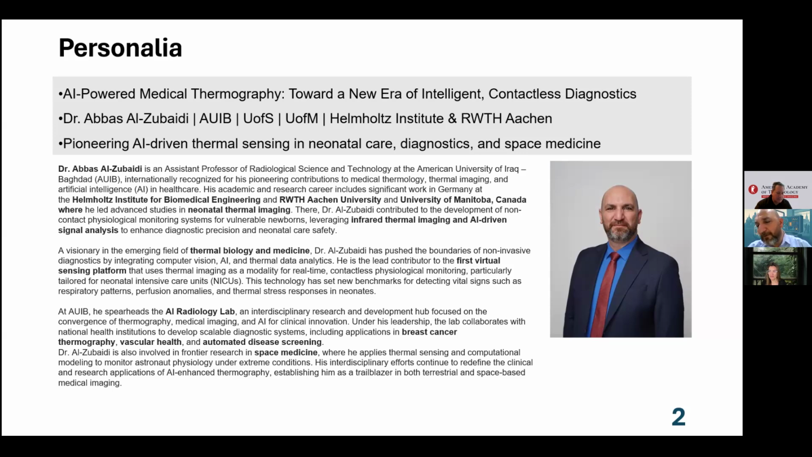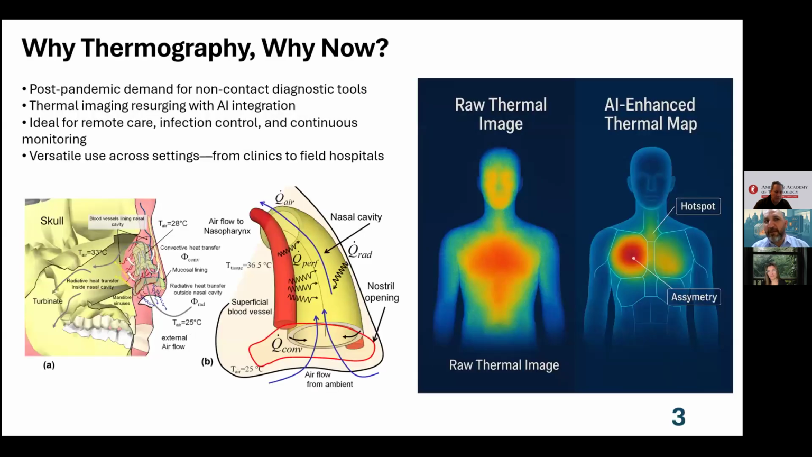contactless, really virtual sensing technologies in order to detect all these physiological changes within premature infants. And the story starts with AFM. We will talk about how it starts.